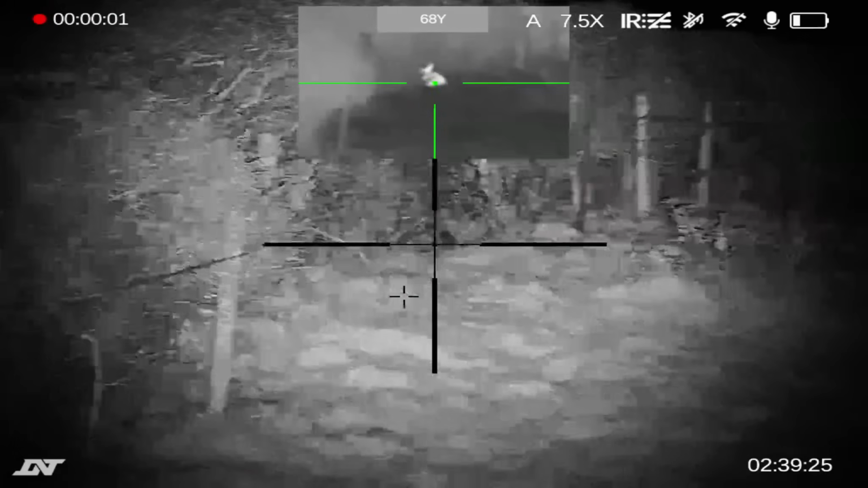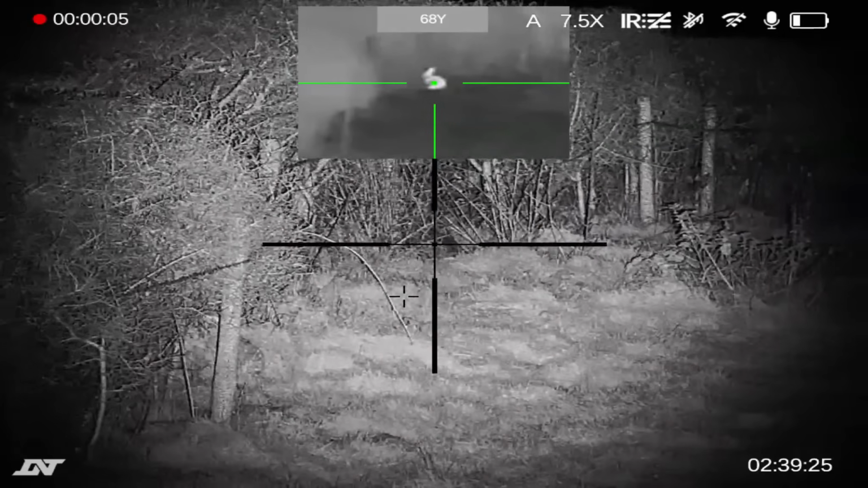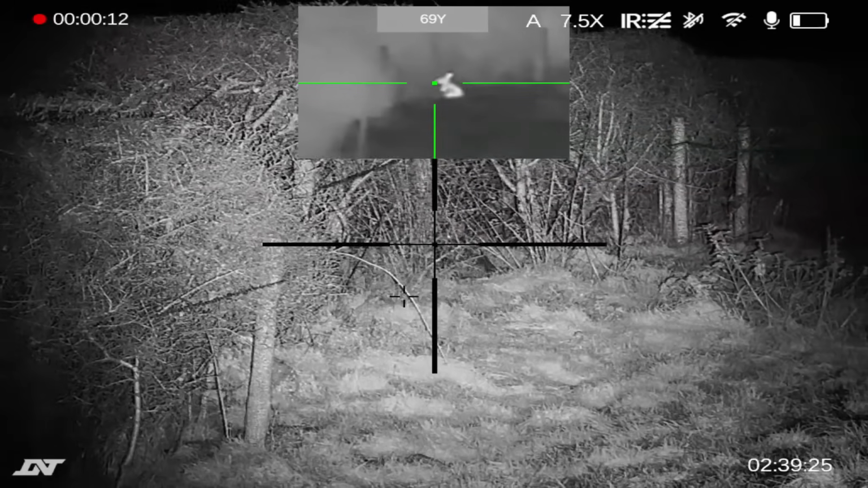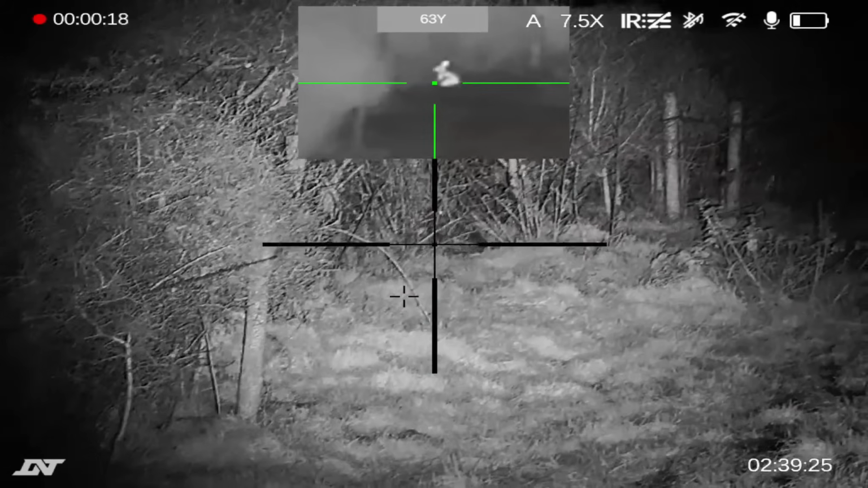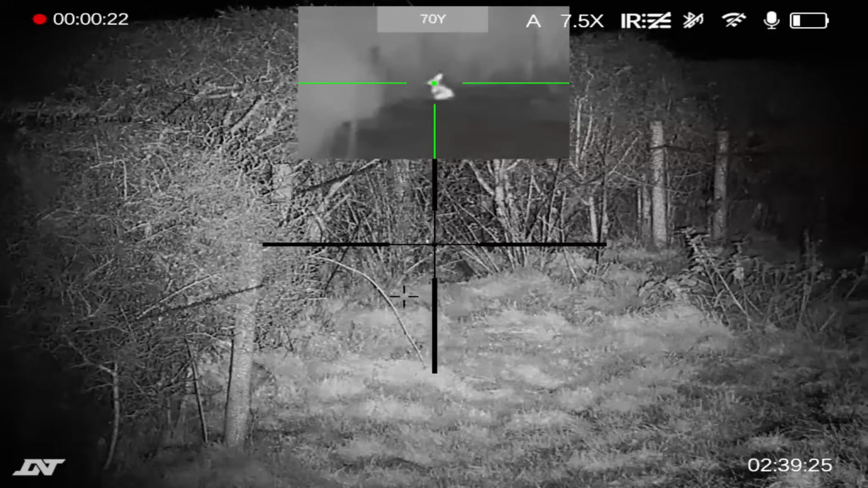This is the added benefit of having a picture-in-picture where you have a thermal and you also have the night vision. This is approximately 70 yards and you can see that the night vision is struggling to see a rabbit in the bush. It can just see its eye. But even the most basic Thermite, the 225R, is still picking out that heat signature, which is quite clearly a rabbit.